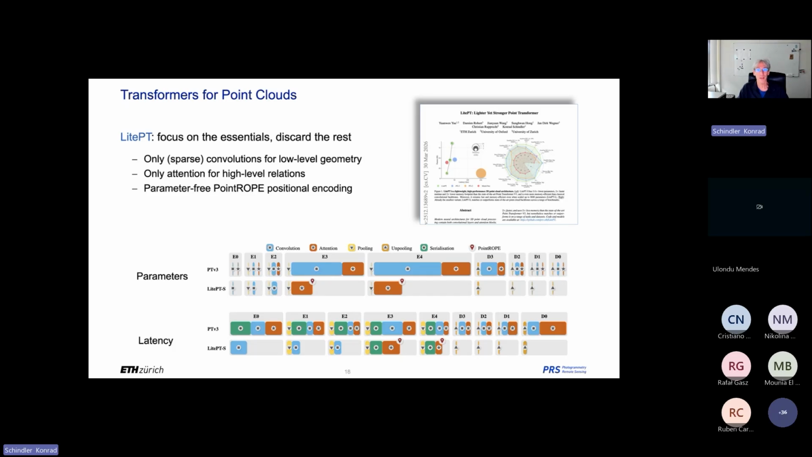And again, this is not blaming the previous authors. The Point Transformer V3 is a great piece of work, really admirable. But as so often, when you do a first attempt and you have to try many things, some things work, some things don't, some things you adapt historically, like such a project grows. And then stuff accumulates that is there for historical reasons, but maybe you could do without it.